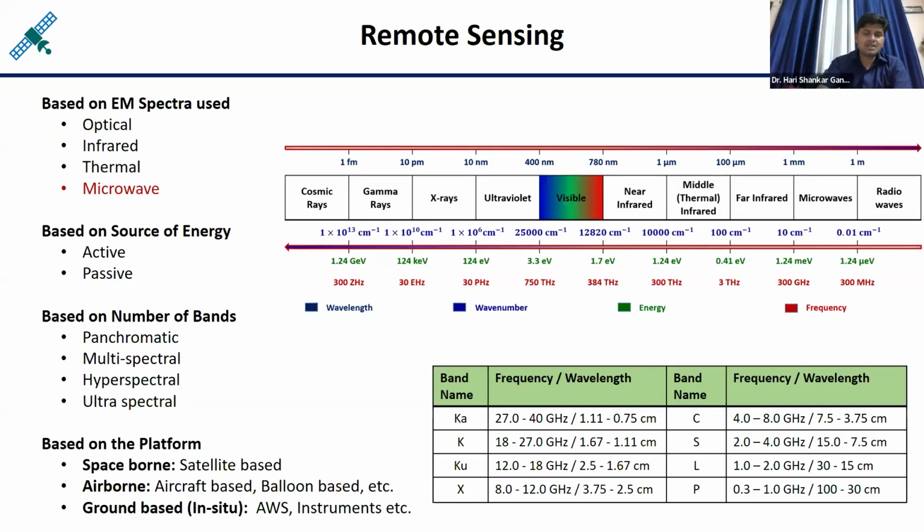Suppose I'm putting a thermometer in my mouth and measuring the fever or the temperature of my body. It means the thermometer is in contact with my body, and we are observing something. Okay, it means this is not remote sensing, because the sensor is in contact with the object. But if the object is not in contact with the sensor, then you can say this is remote sensing.